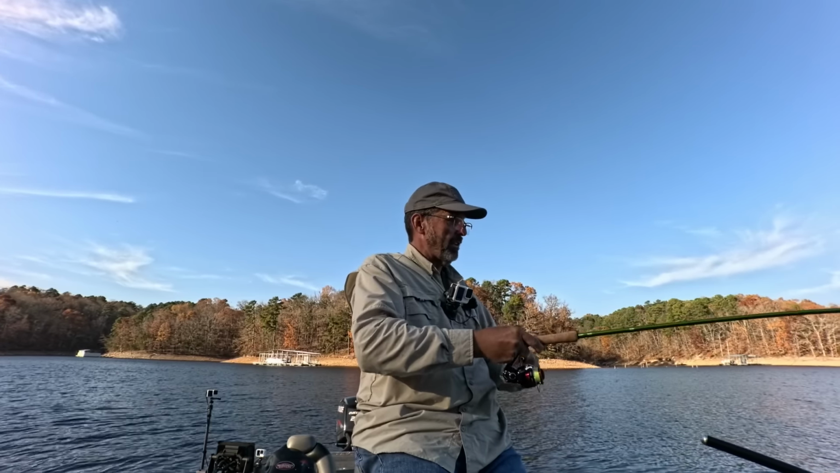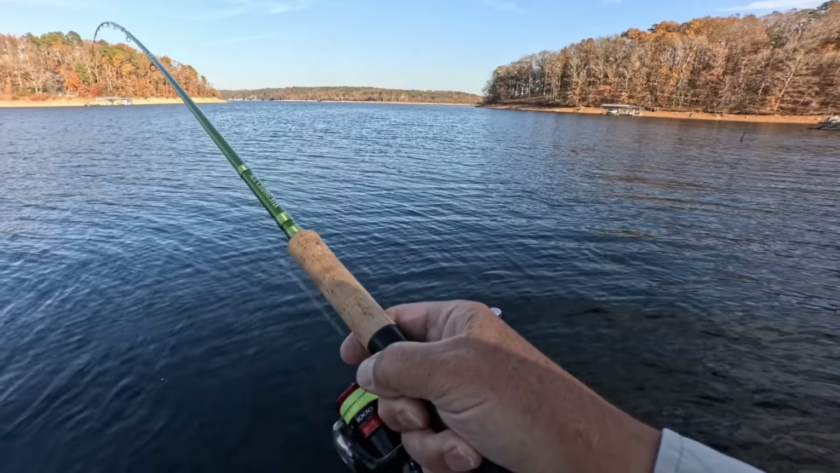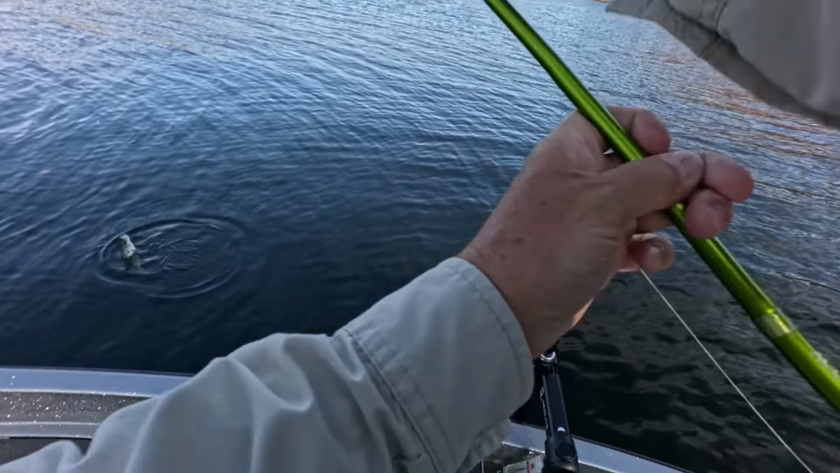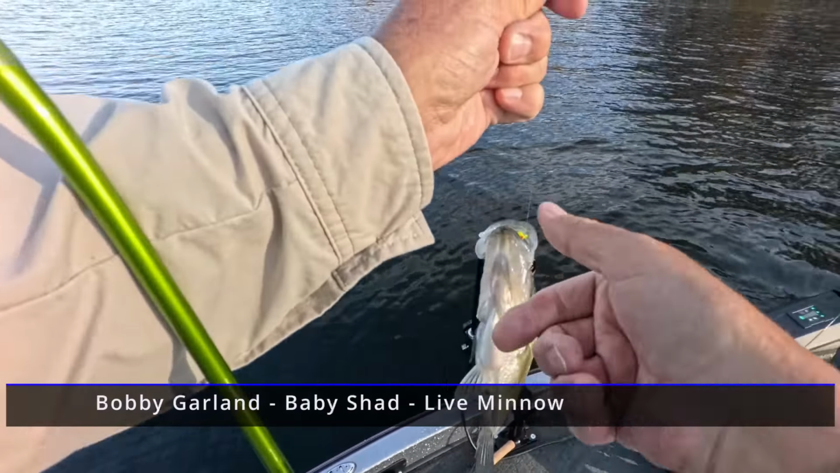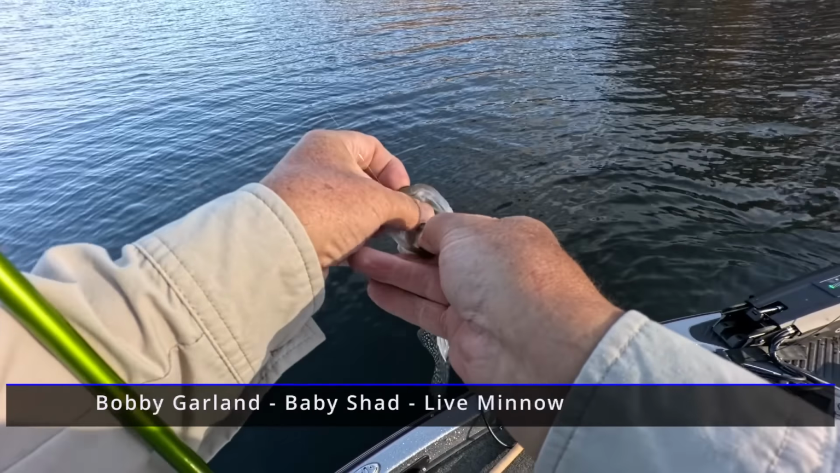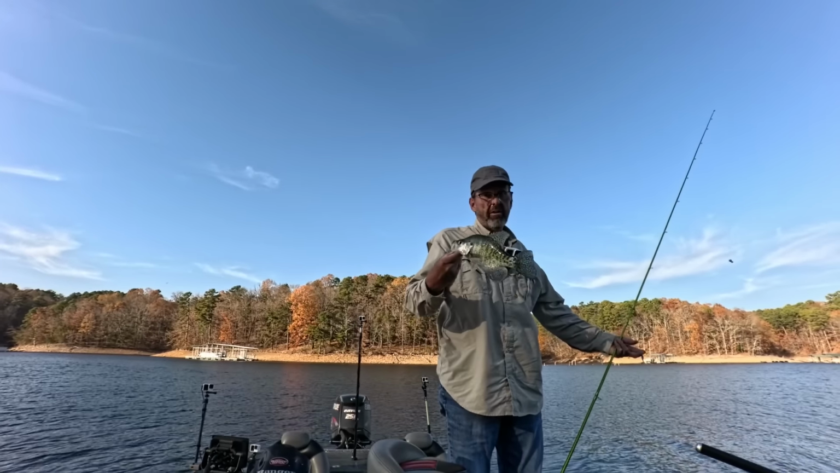Didn't have my reel latched. I think it's a crappie. Nice one. Come back out here to the mouth of the creek.